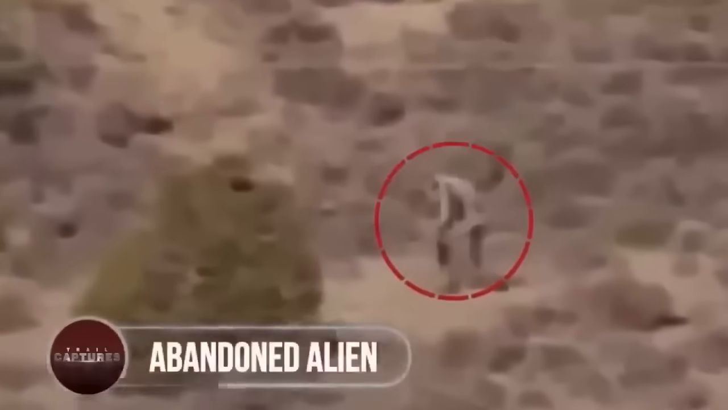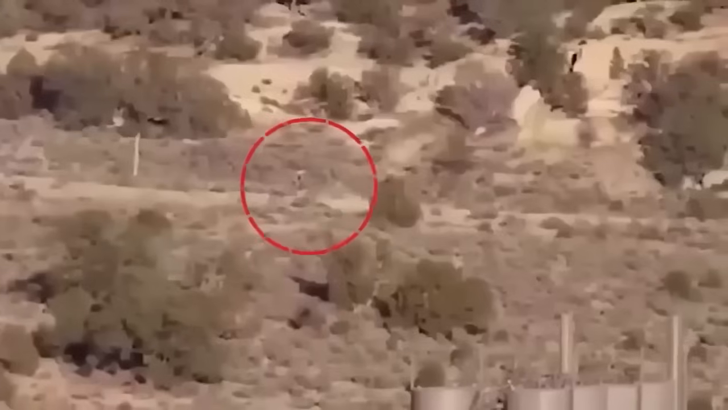Abandoned alien. Strolling in the desert is an alien creature. Though it has a humanoid body, with its extremely long limbs, thin skin, and the way it is walking with a stooped posture, it sure gives some eerie vibes to the onlookers.